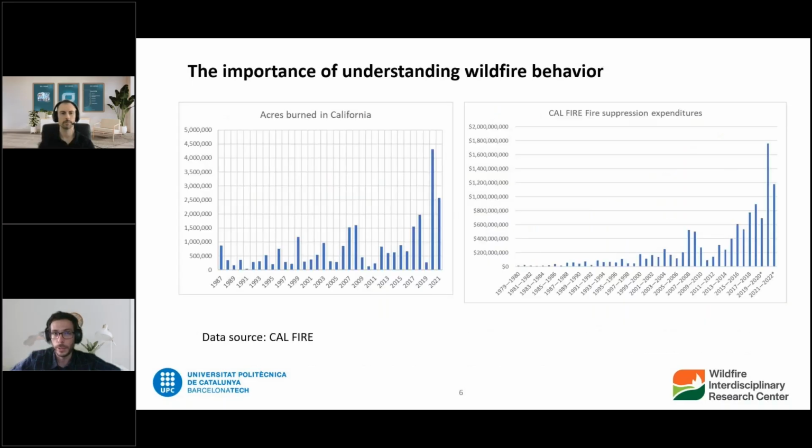Well, it's not just climate predictions and climate models that say it, but also the evidence is starting to say that the problem is getting worse. So it's not only gonna stay with us, but the impacts of wildfire are growing, and you can see here the amount of money that it costs in California, and the size of the areas that are burned yearly. And similar graphs could be produced in many other places in the world.